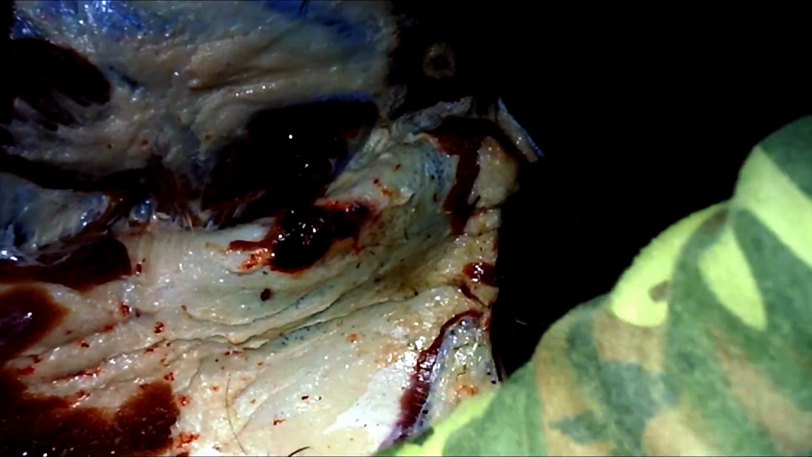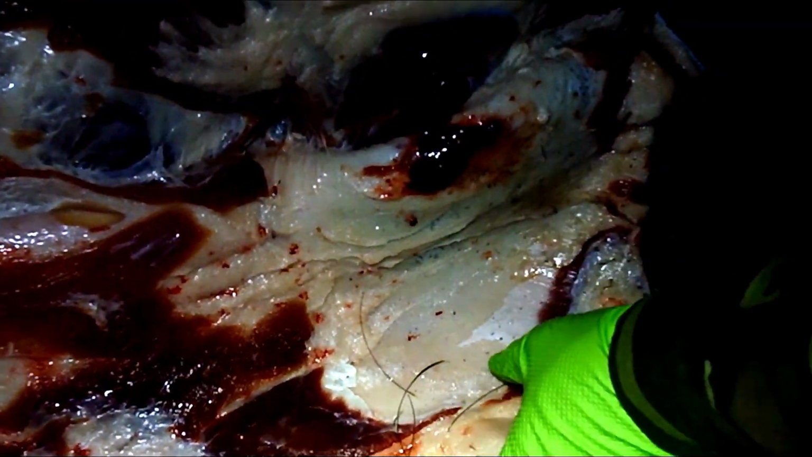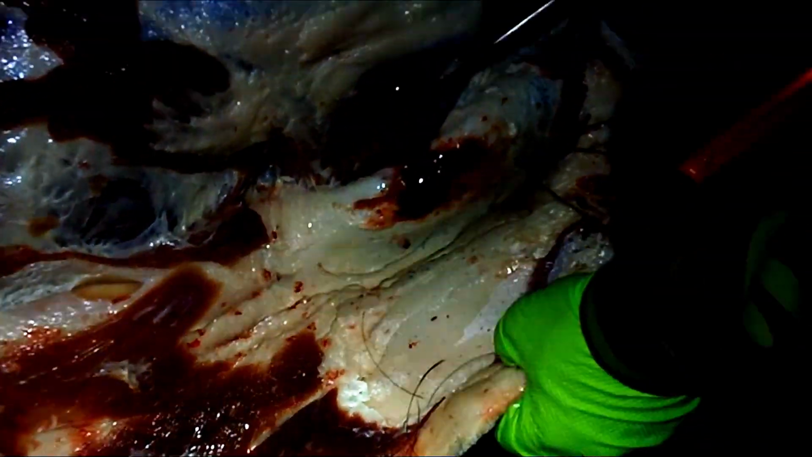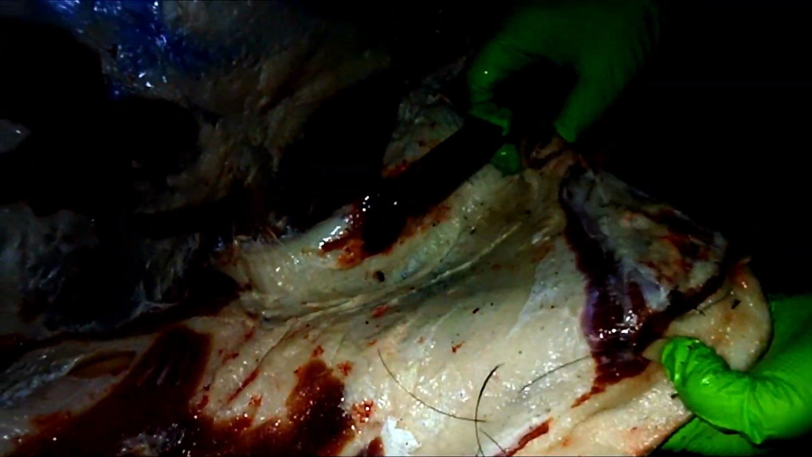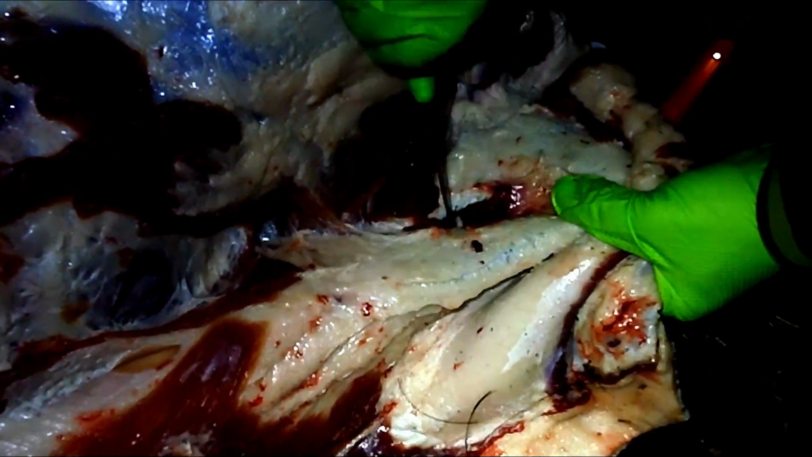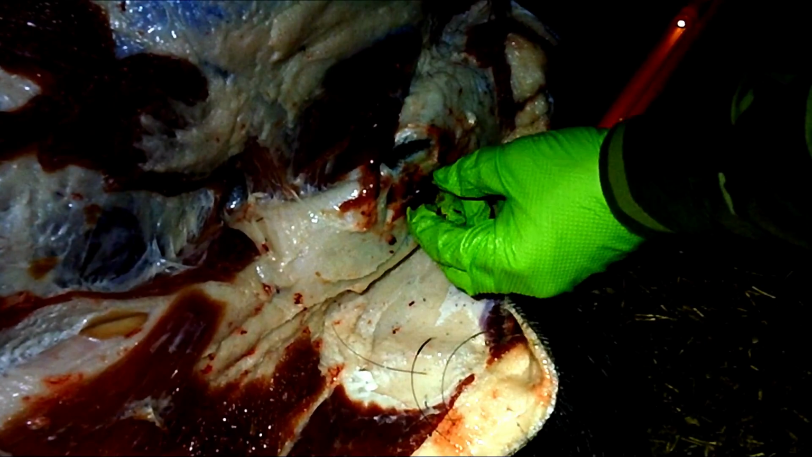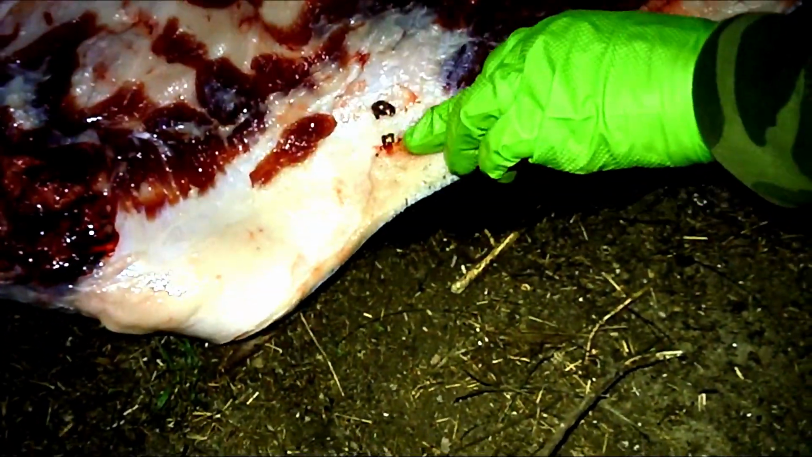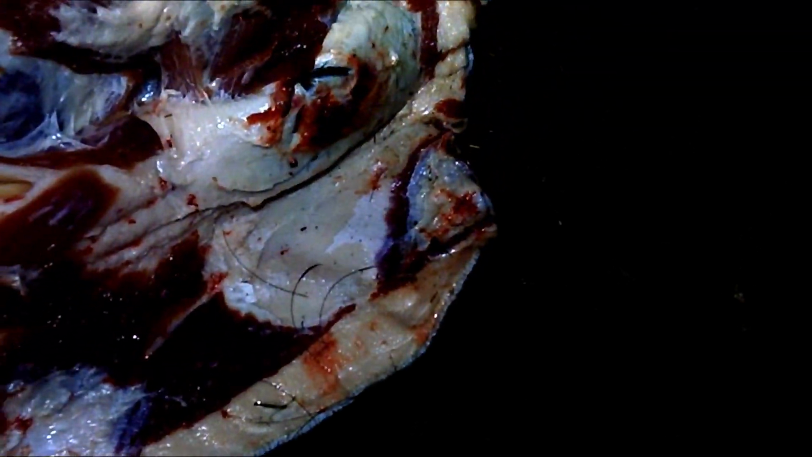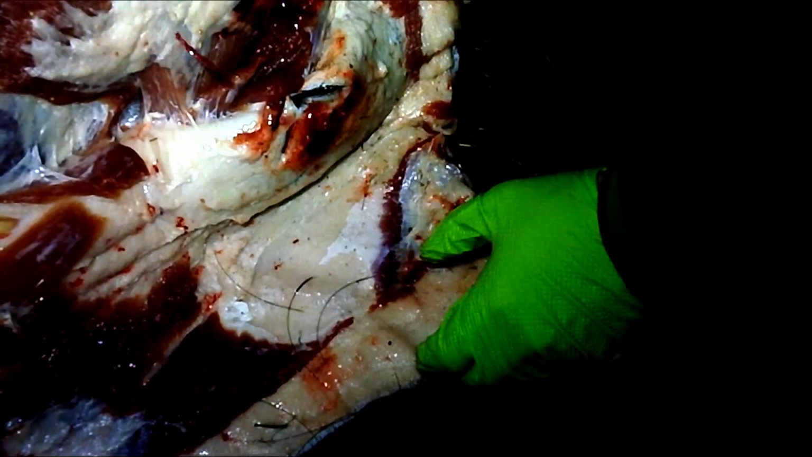Cool. It's tiny. But wait, there's more. Little piece of jacket. And that is it for that.